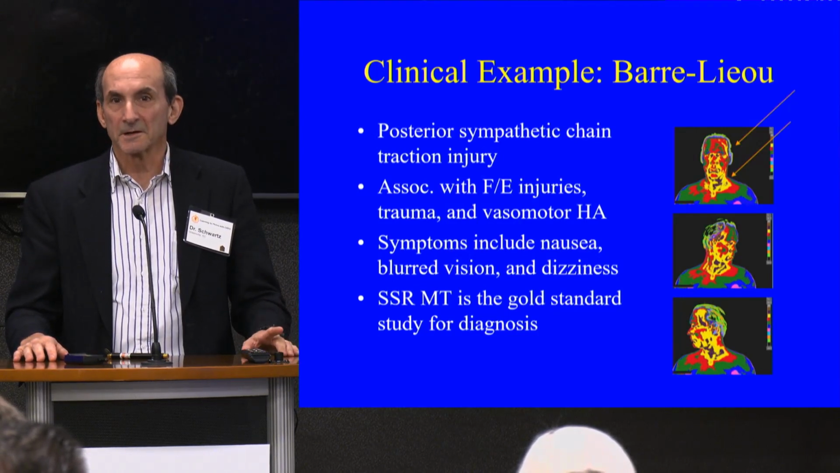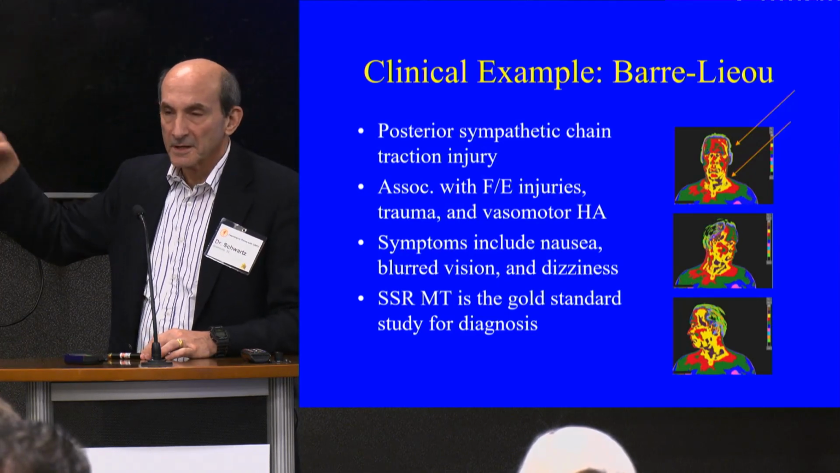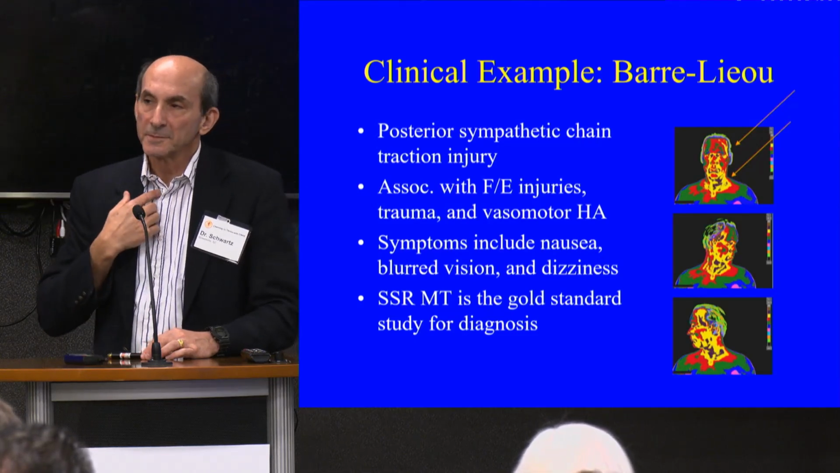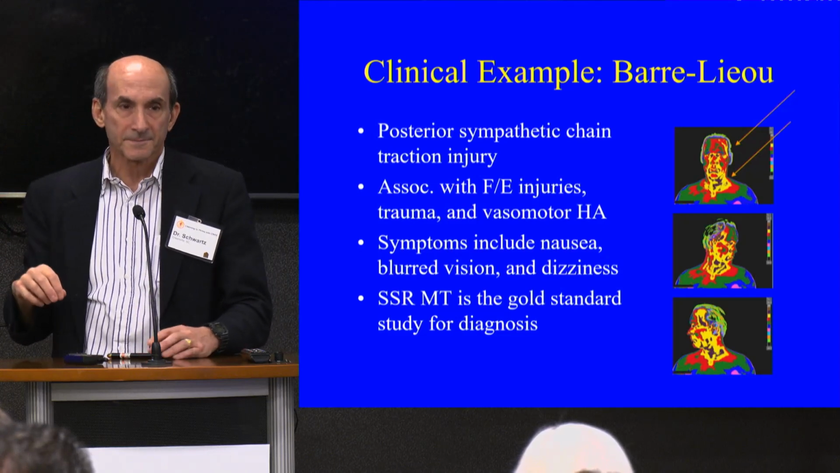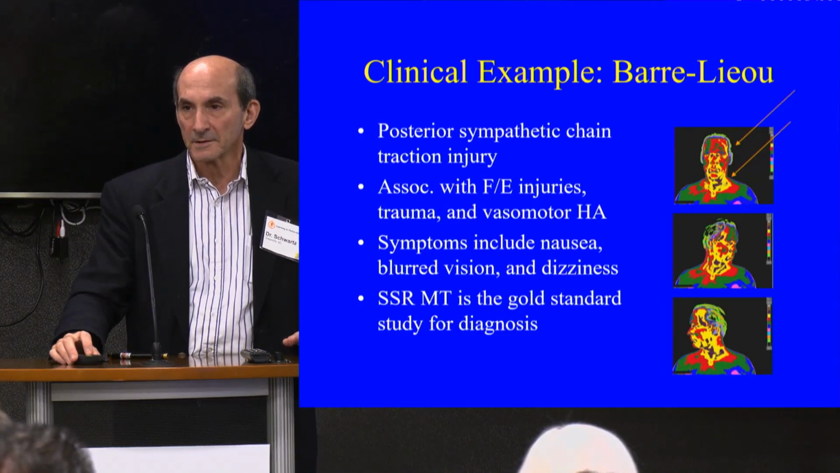Okay, it's a dysautonomia, and it shows up on thermal imaging. It may show up over the frontal aspect of the face, over the maxillary aspect of the face. It may show up over the scalene. Usually there'll be a hot spot over the omohyoid and/or at C2-3. We call it a thermal signature, and it's defined in the AAT guidelines. There is no other test that can objectify that disorder.